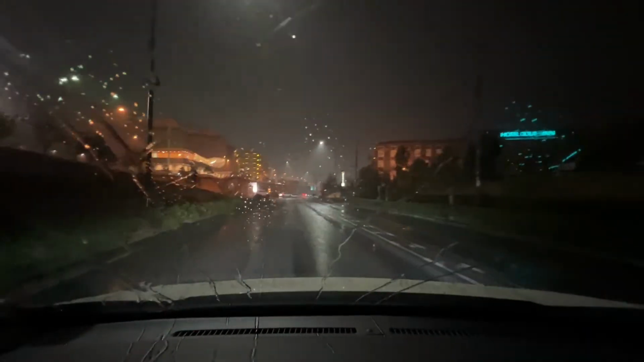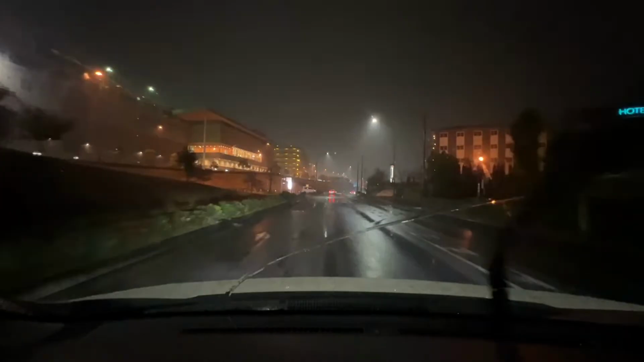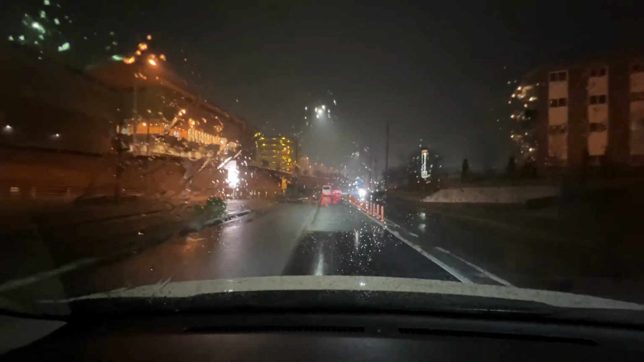I don't have any tape. I've actually wedged my tripod legs into the center console. So if at some point you slide around and you fall on the floor, I'm sorry, because I won't be able to catch you.